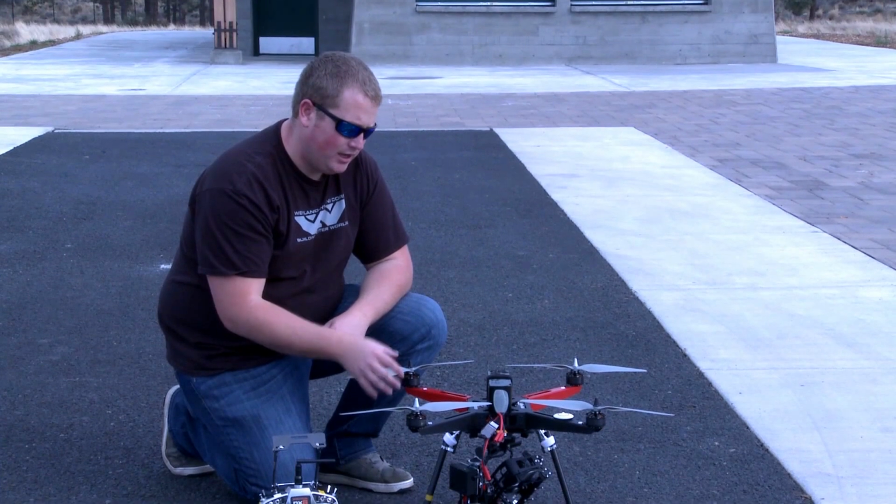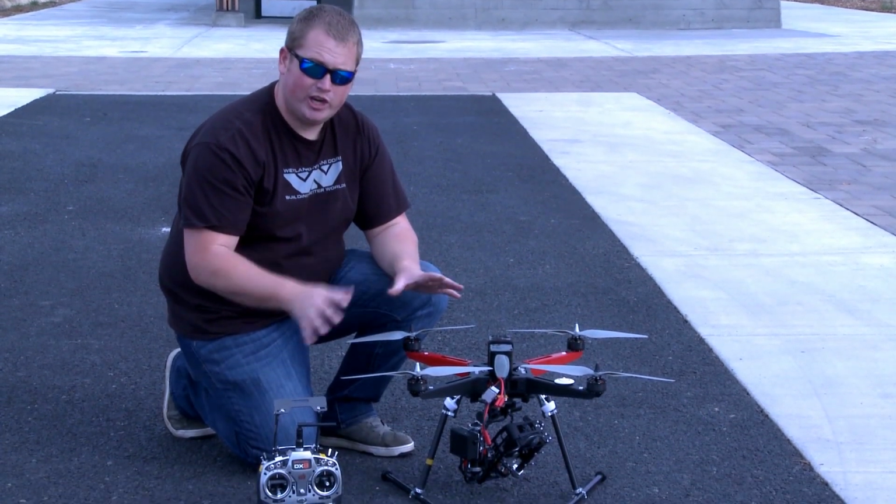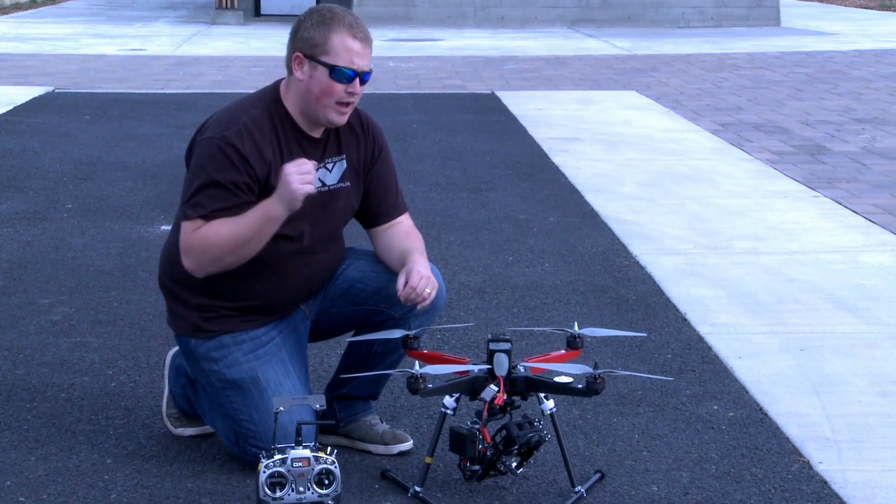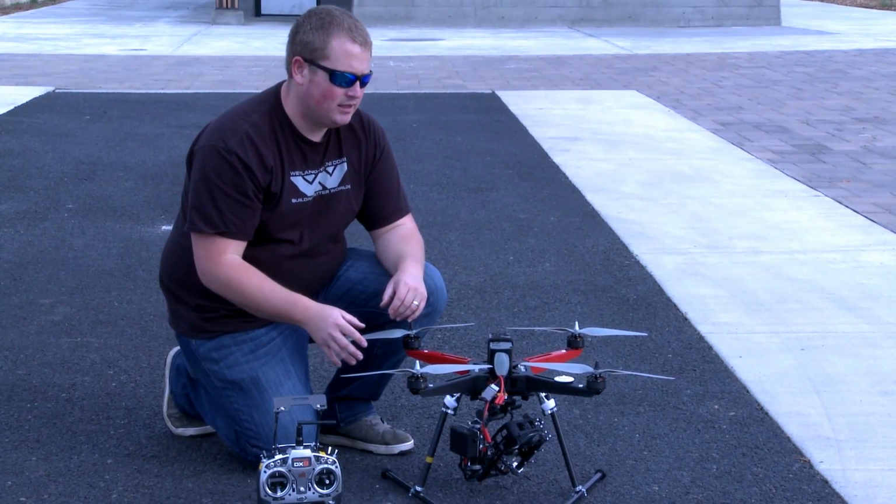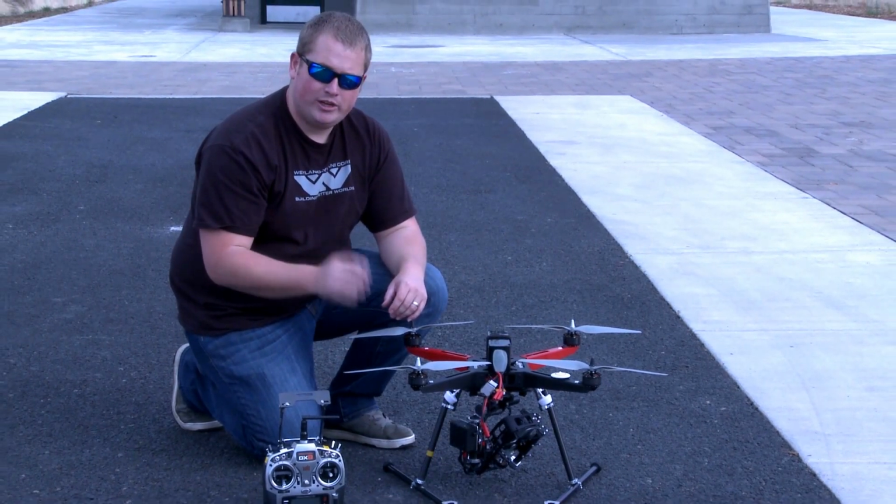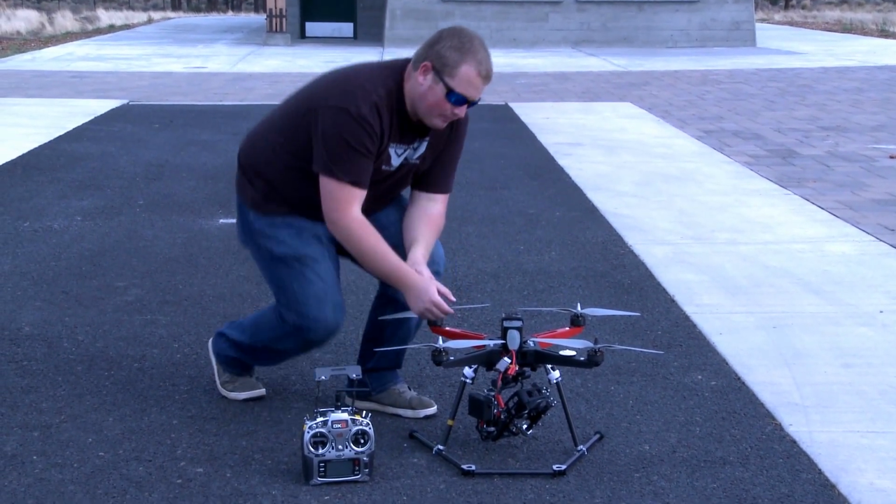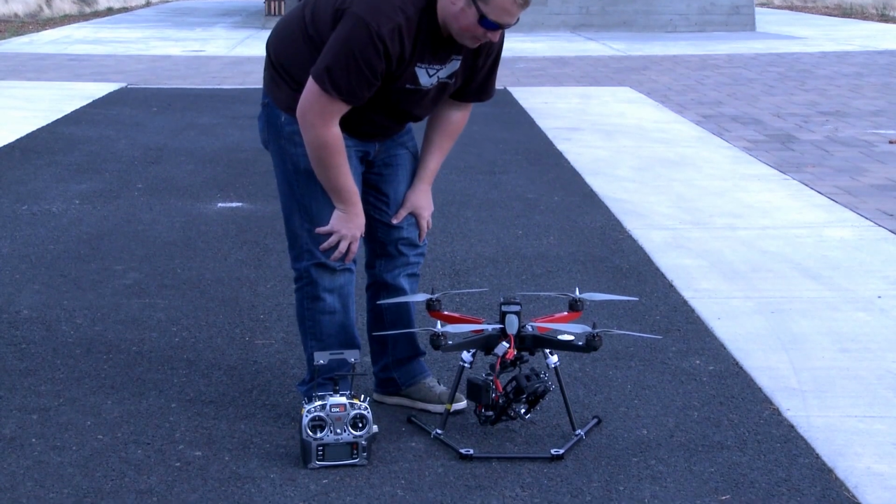So next thing that you want to do, just as a general safety thing, is just make sure that you're in a nice wide open area. If you have traveled more than 20 miles from your last flight, you're going to want to do a compass calibration. So I'm going to show you how to power this up and do that calibration real quick.